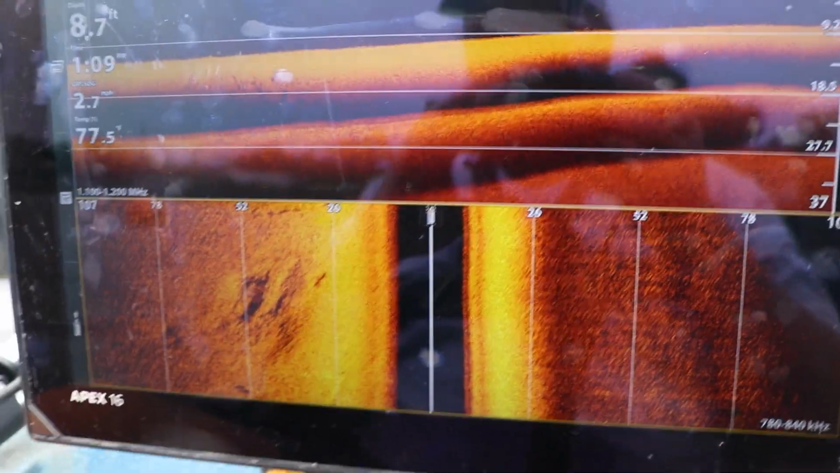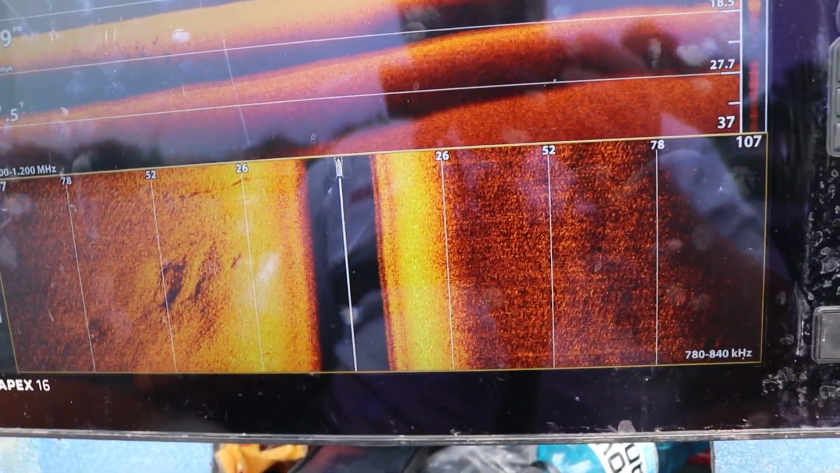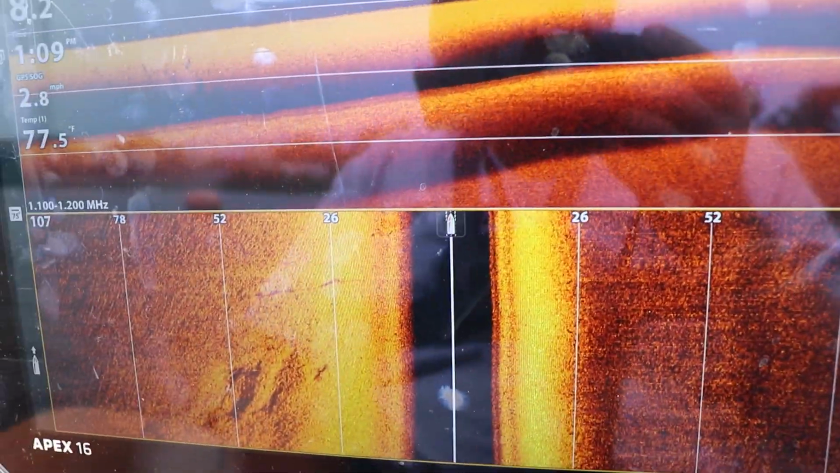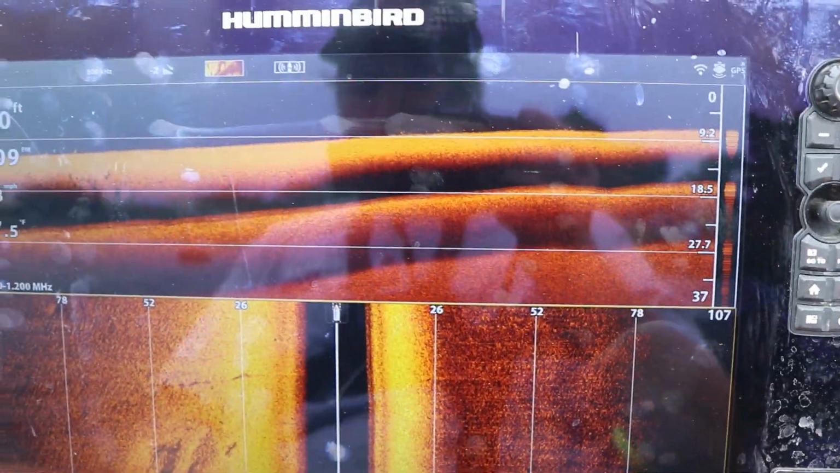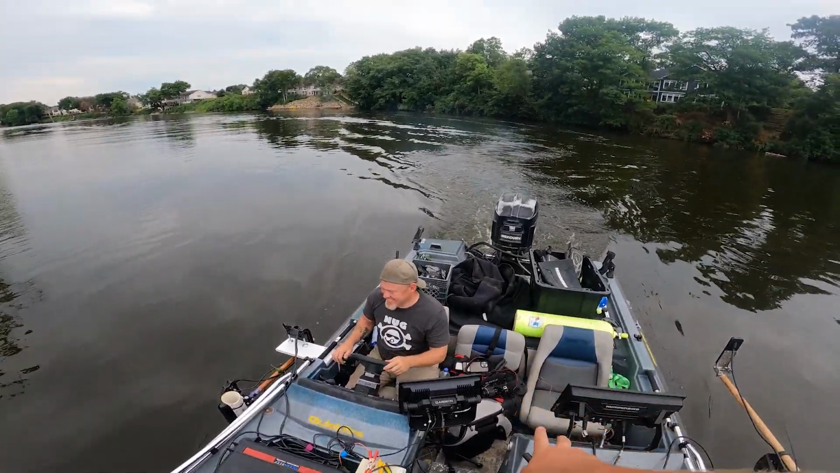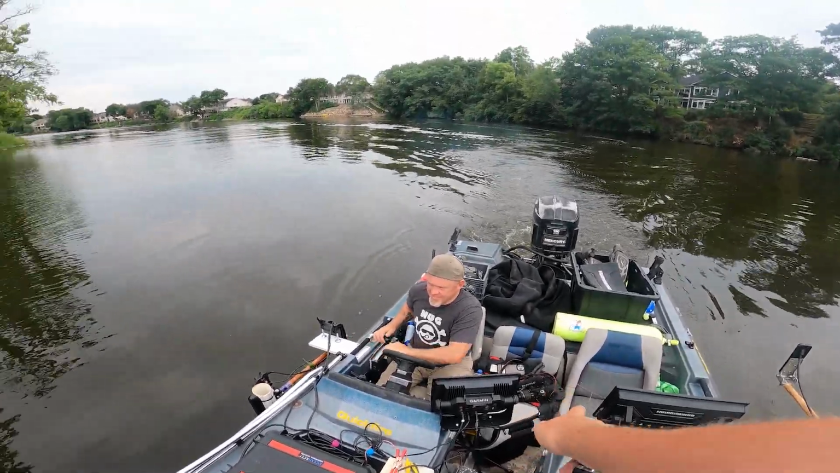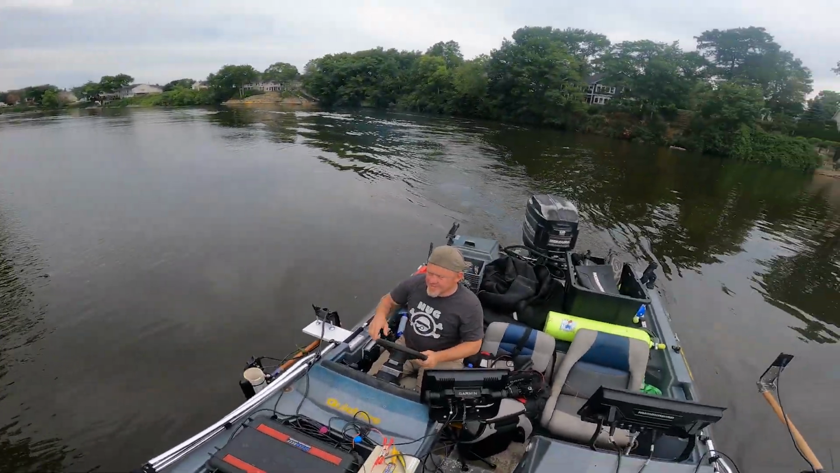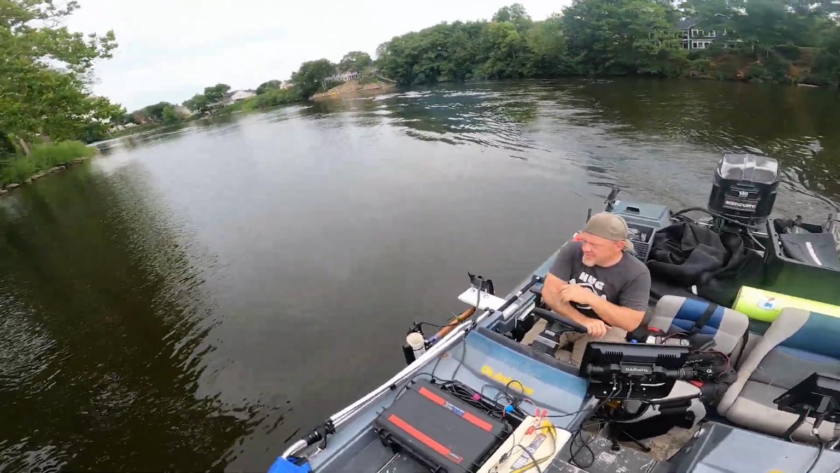I don't think you can see much on the sonar screen. Just sand. 8 feet here. All right, so we're putting the boat up now. I'm pretty sure this section's clear. We feel pretty confident. So we're going on to the next one. It's a really nice area though. Very pretty. Very pretty indeed.